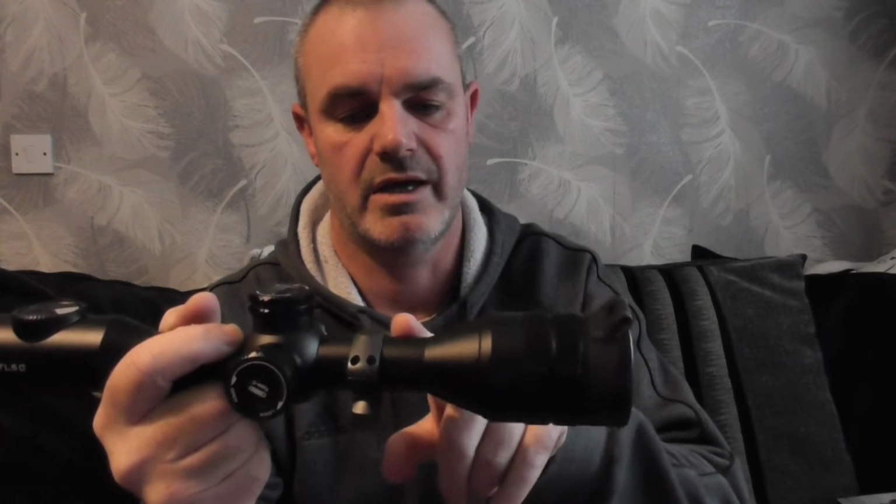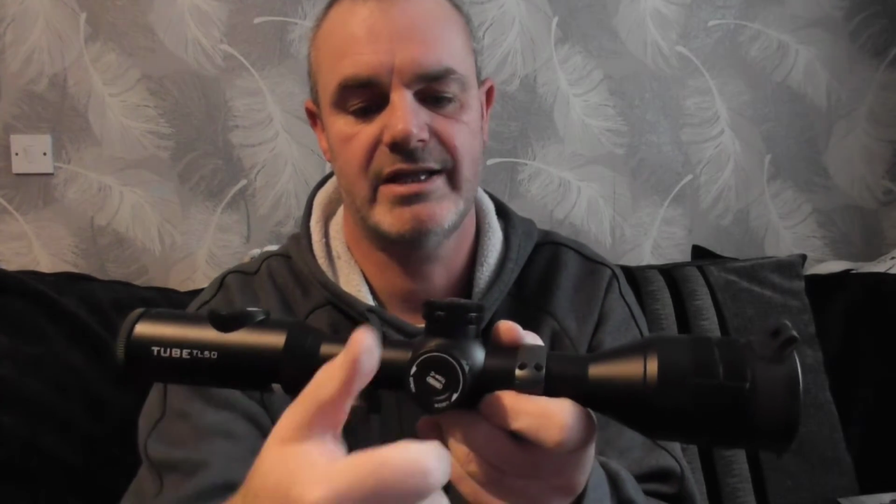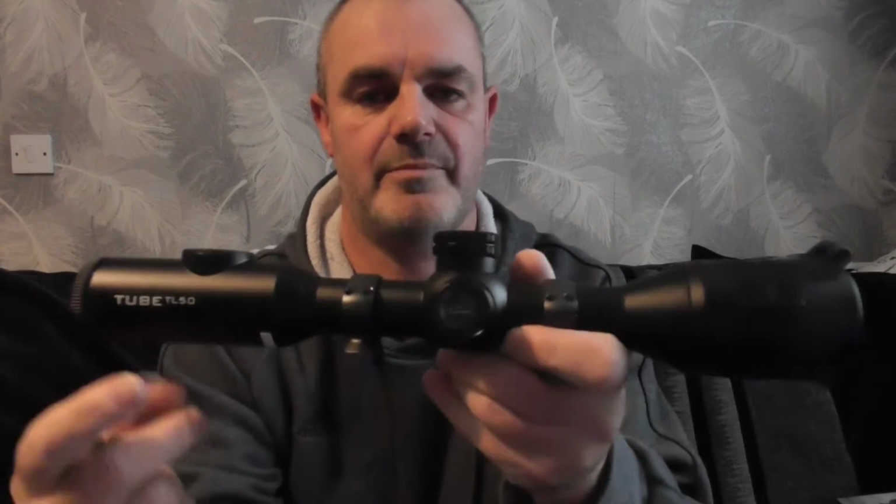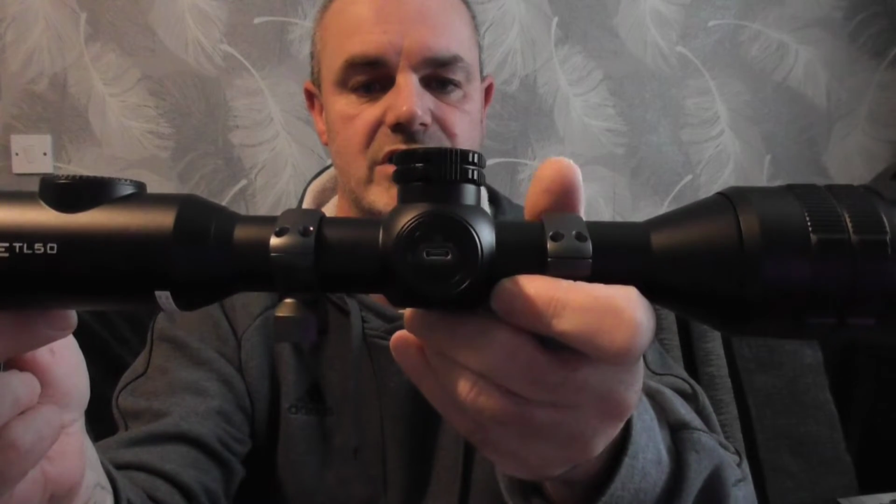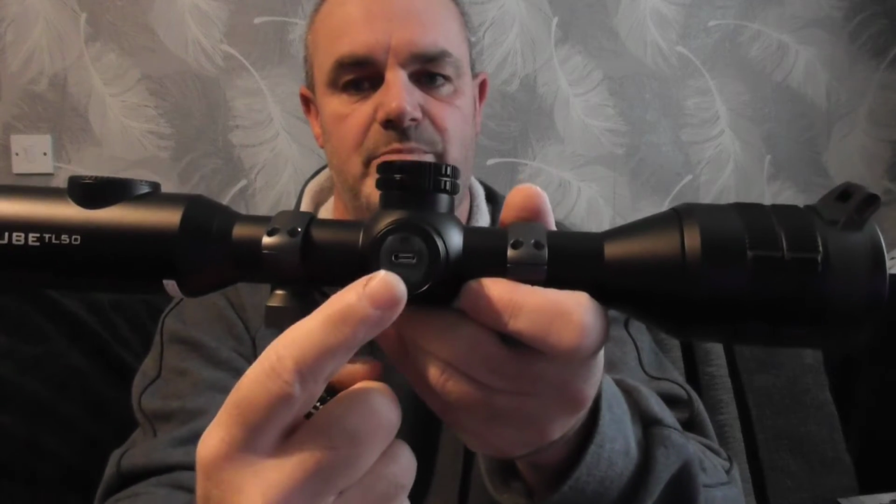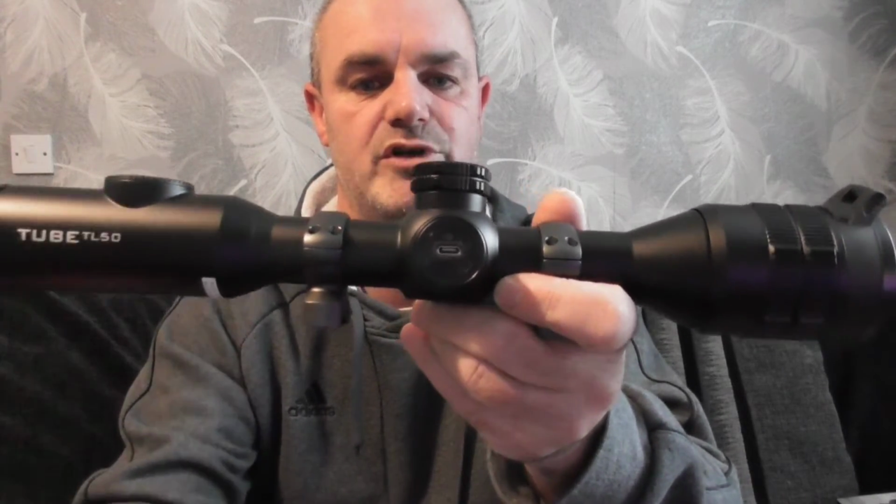30mm tube. The turret on the right hand side, unscrew the cap and it shows you where the USB charge lead goes into, and just above it there's a little indicator which shows red when it's charging and green when it's fully charged.